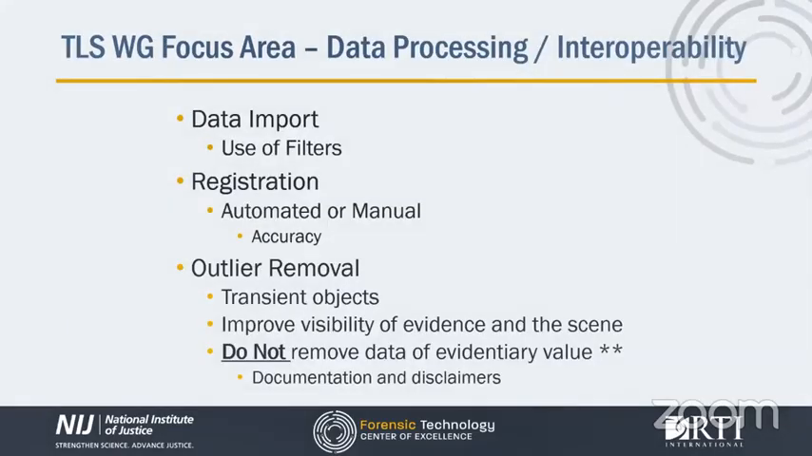Now I'd like to turn to the data processing section of the report. Data processing in this context is a multi-step process consisting of data import, registration, outlier removal, and data export. Across all of these steps, and really the whole TLS process, one of the central themes is documentation, recording what you're doing and how you're doing it.